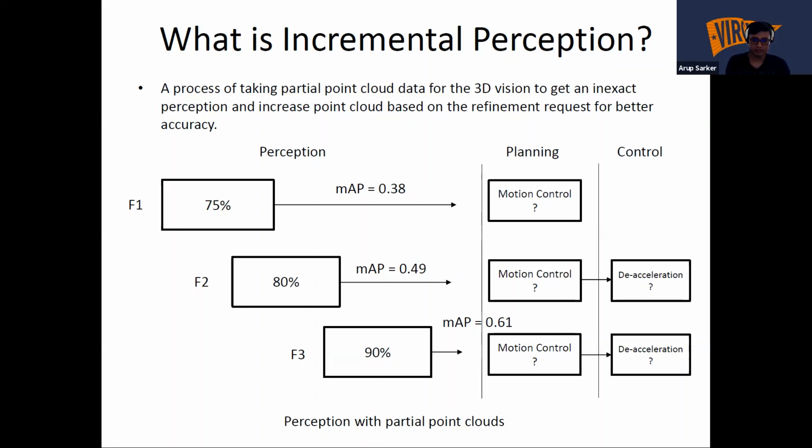So the planning module can perform motion planning if it has enough confidence, or not. But in frame two, there is 80% of the point cloud data, and the mean average precision increases to 49. So the planning module might perform some motion planning based on that, and send some planning output to the control module so that the control module can decelerate.